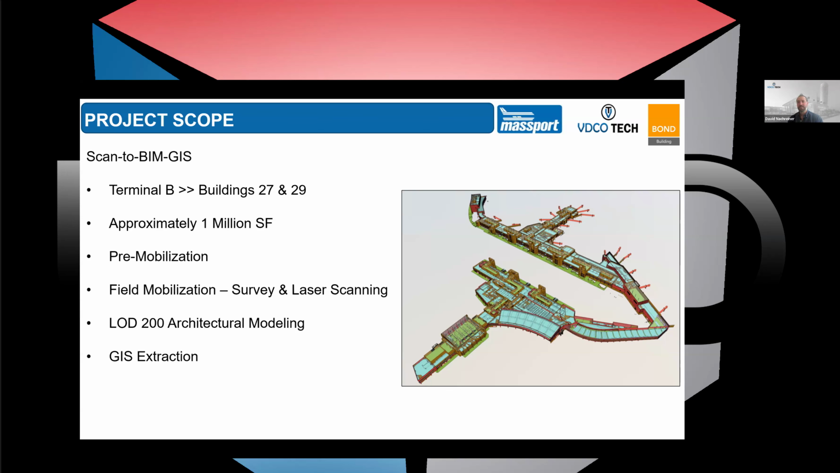This project leading up to this, we kind of broke it out into multiple phases. There was a pre-mobilization phase, just trying to get all of the data collected of what we needed to do, when we needed to do it, how we needed to do it, collaboration and coordination with Massport and the project stakeholders, which we'll talk about more here in a little bit. And then the field mobilization, which was the surveying operations in coordination with the Massport on-site operations and survey control teams, laser scanning activities run by Bond, also in conjunction with NV5 and Brennan.